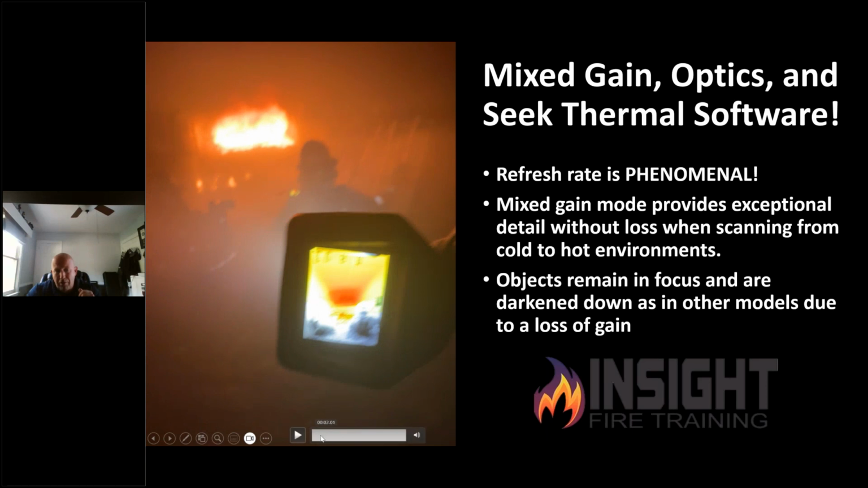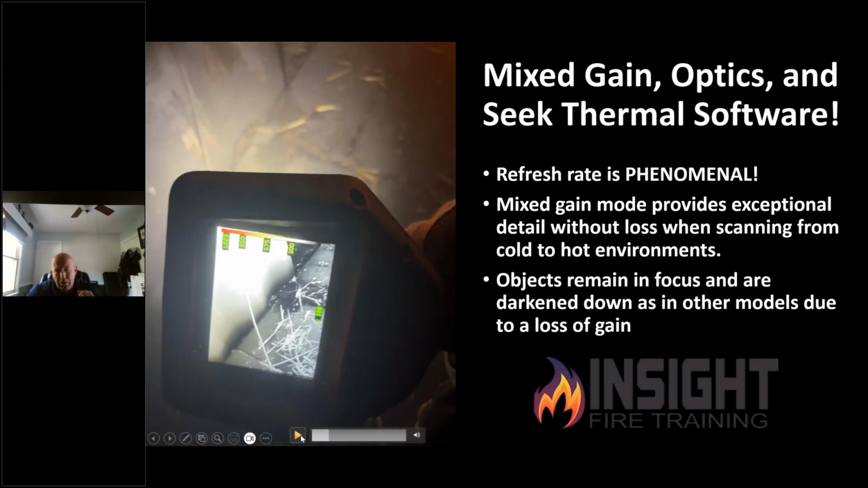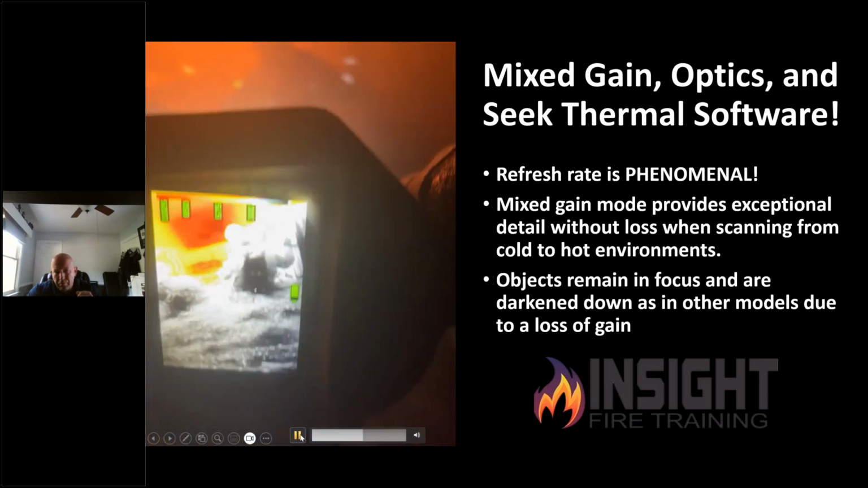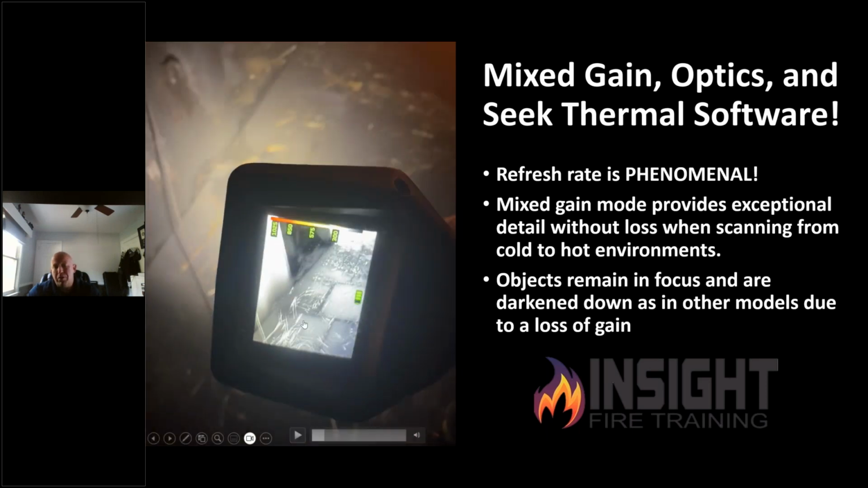You can see the firefighters, and I want you to see this video again. Look right here when we look at the floor. See the blades of straw? Watch when we go up. It did not freeze. I want you to understand this is what we call disruptive technology. It's going to change the market because it makes things better, smarter, safer, and easier on the firefighters.